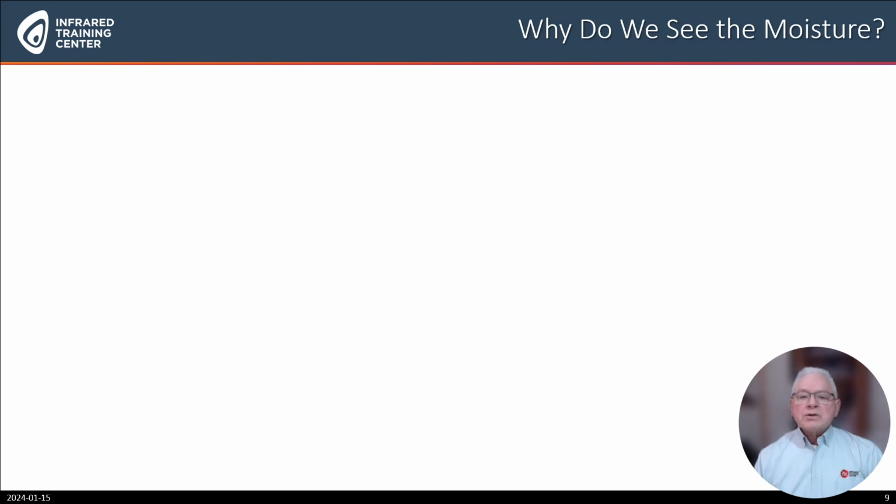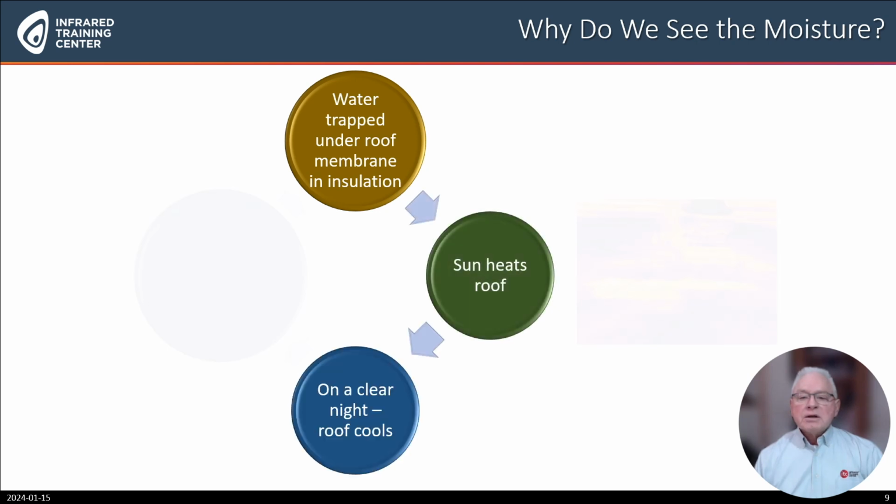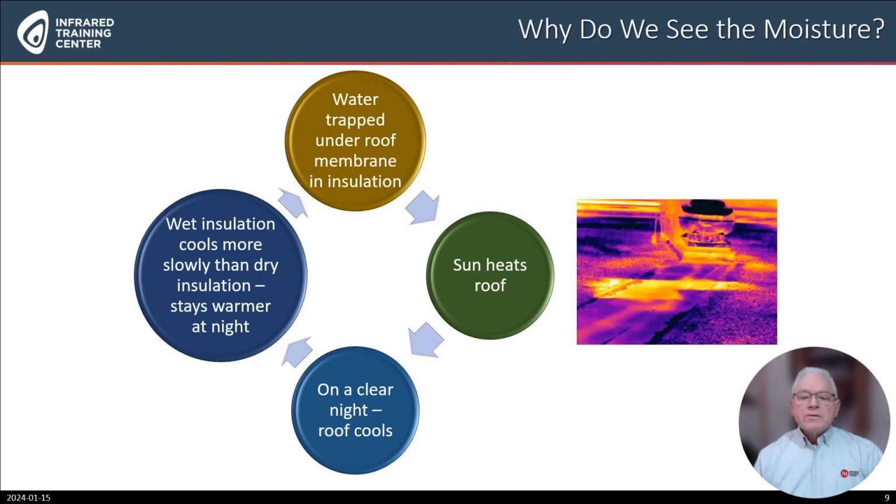How do you find wet insulation below the surface of a roof? First, the water must be trapped under the membrane, and the surface itself is dry. A sunny day will warm the entire roof, including any trapped water under the membrane. Early in the evening, if the sky is clear, the roof will begin to cool down by giving up its radiation to the clear, cold sky. Because of its higher thermal capacity, the wet insulation will stay warmer longer than the dry insulation and will be visible to the infrared camera.